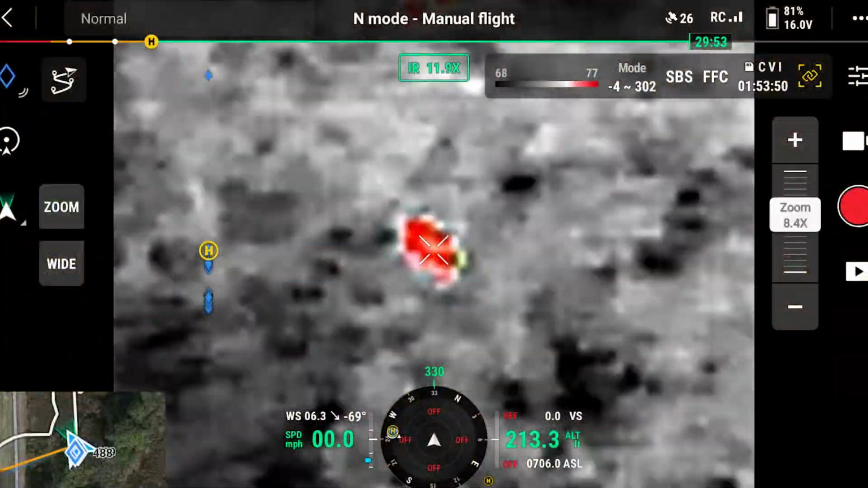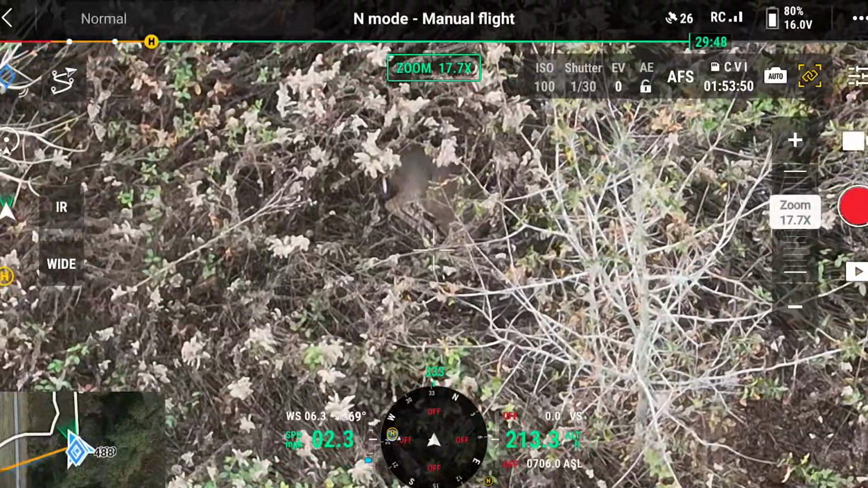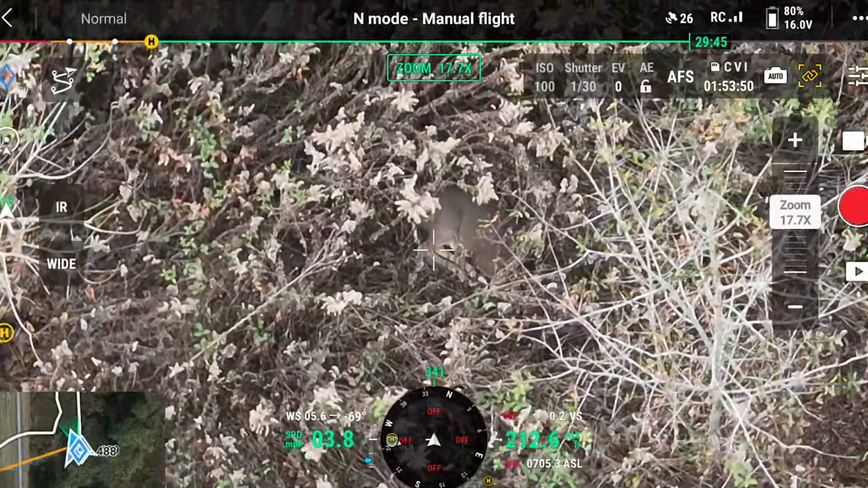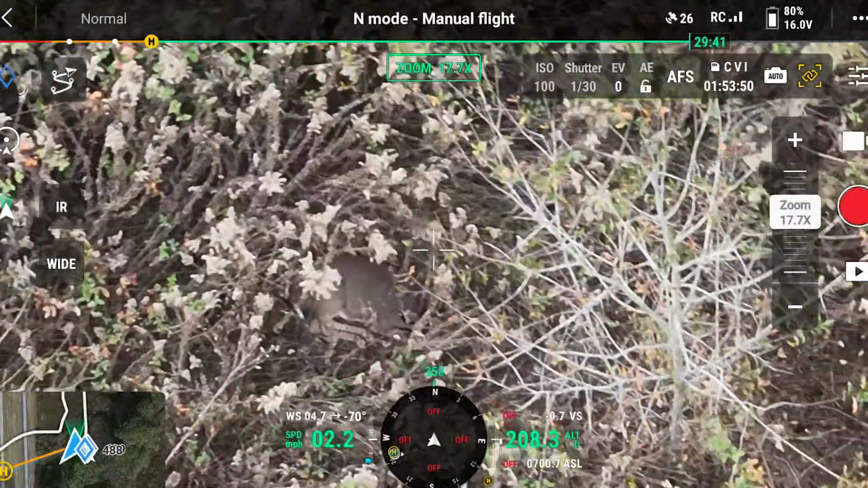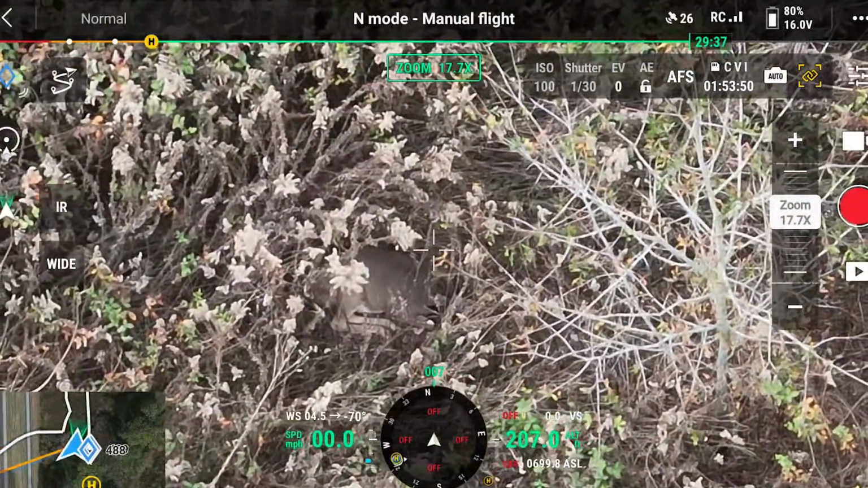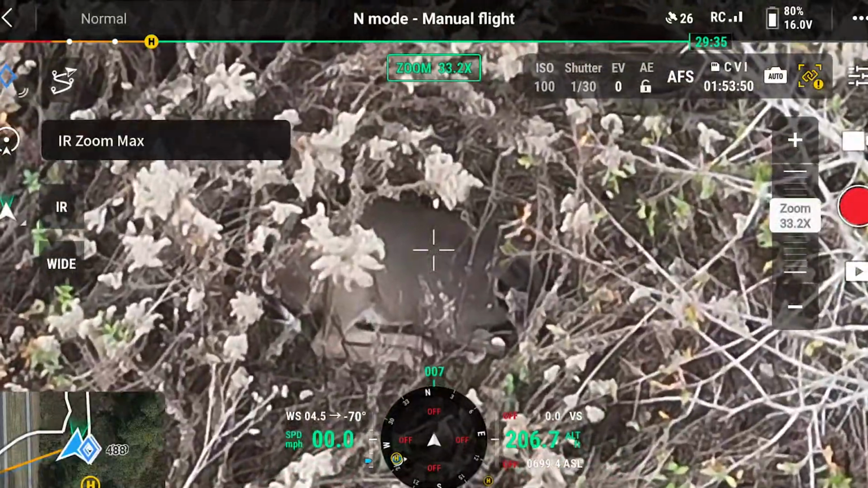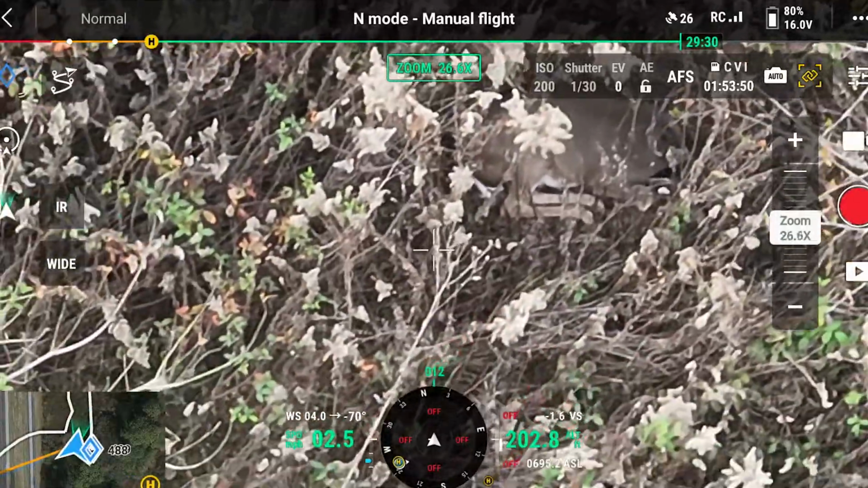I think that is bedded deer. Yep, so there's one. I think I was just flying this direction and not seeing them because I was coming at them from a different angle. They're bedded in that thick stuff for sure.